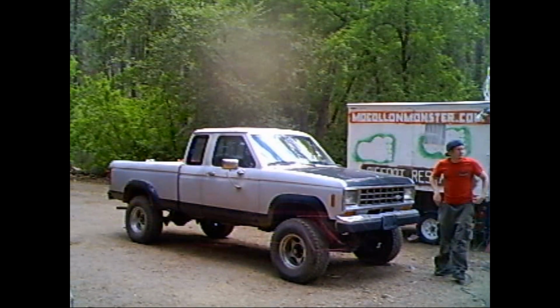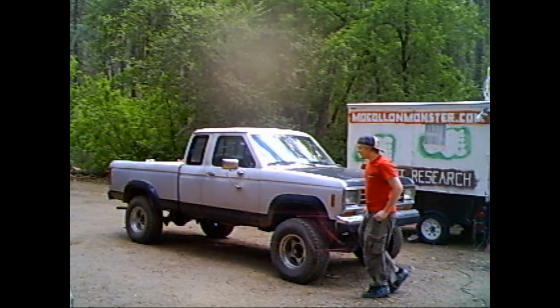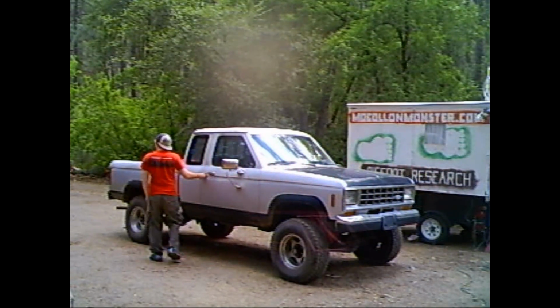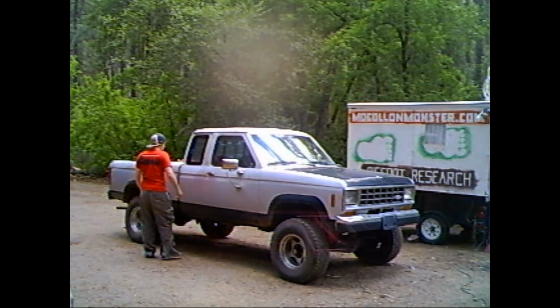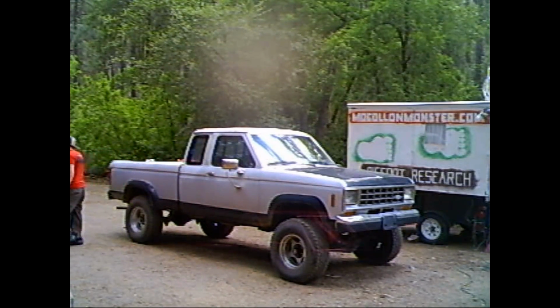Well, in this frame it's morning and it doesn't look like much happened during the night. Nothing came and bothered the trailer or the truck. Triton's getting up, he's looking for the camera. He wants to go out for a walk, and so he's going to walk over and look inside the truck.